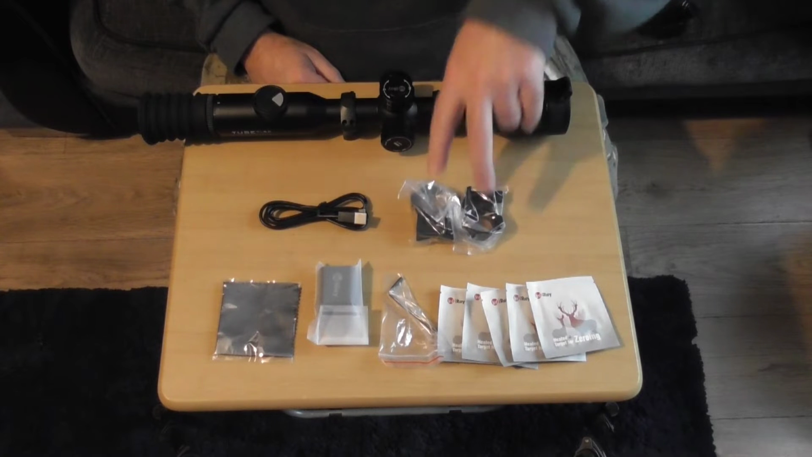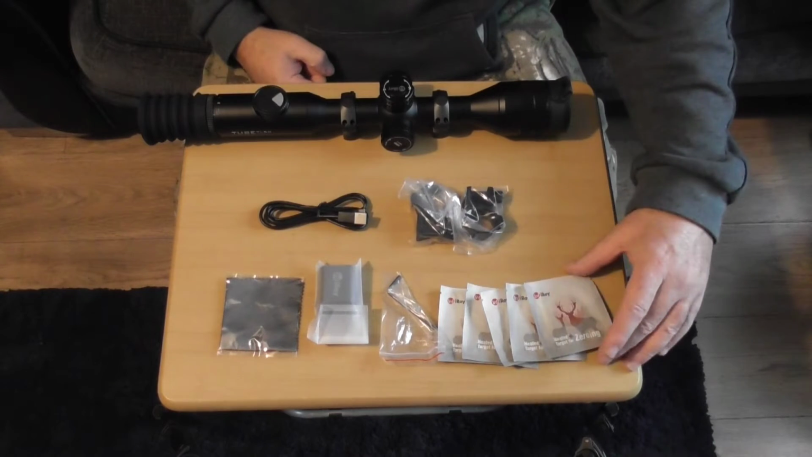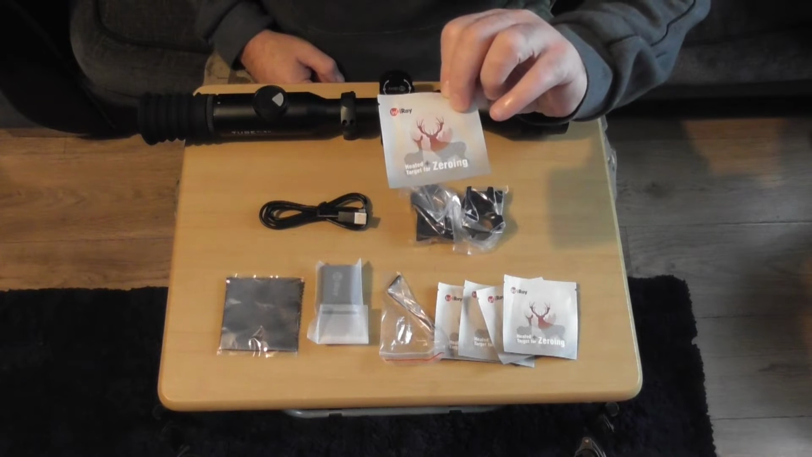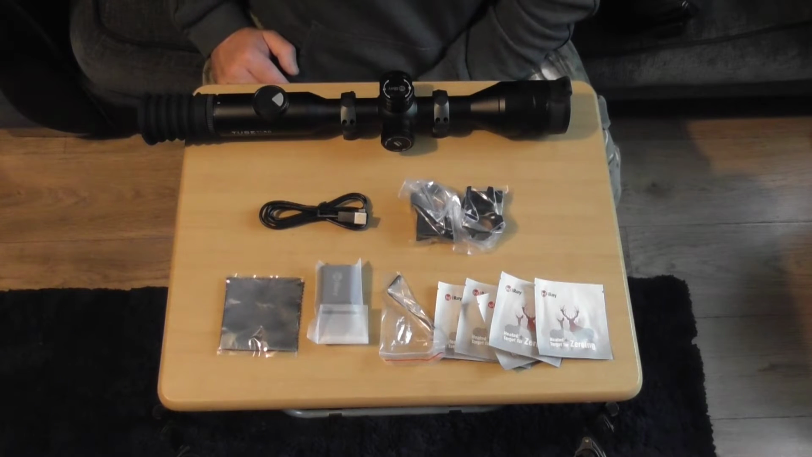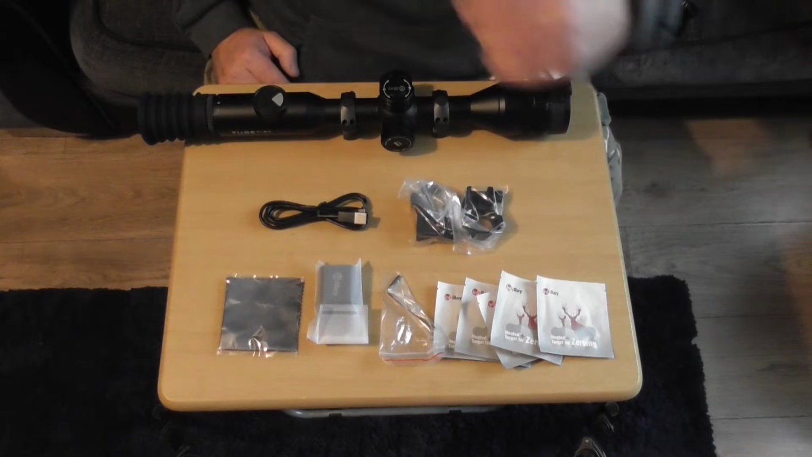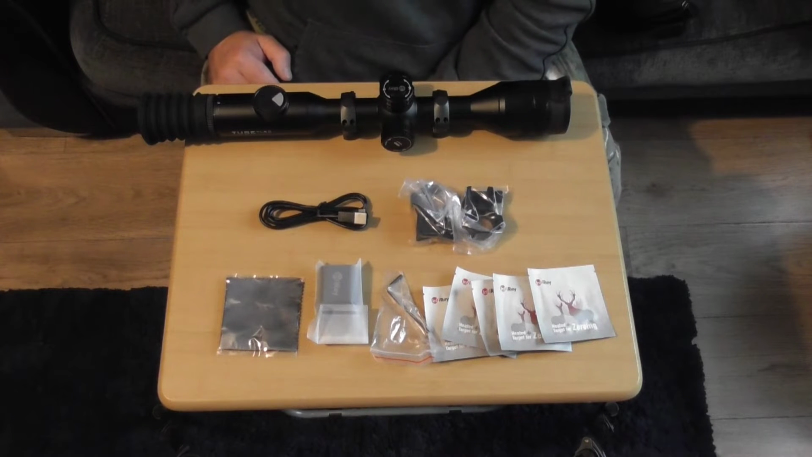Comes with two mounts. You get a nice little cleaning cloth, there's a 2-pin charge plug, an Allen key, and these. Now, I was quite impressed with these. I didn't actually use any because obviously I've got the scope on loan, but these are heated zeroing targets. There were five in the packet, which is nice. I just used some aluminium tape on top of the box, but that's a nice little touch. I don't think any of the other manufacturers actually supply them with a scope, but yeah, these were in the box as well, unless they were put in for my benefit, I don't know, but they were definitely inside the box. But yeah, that's pretty much it, guys.